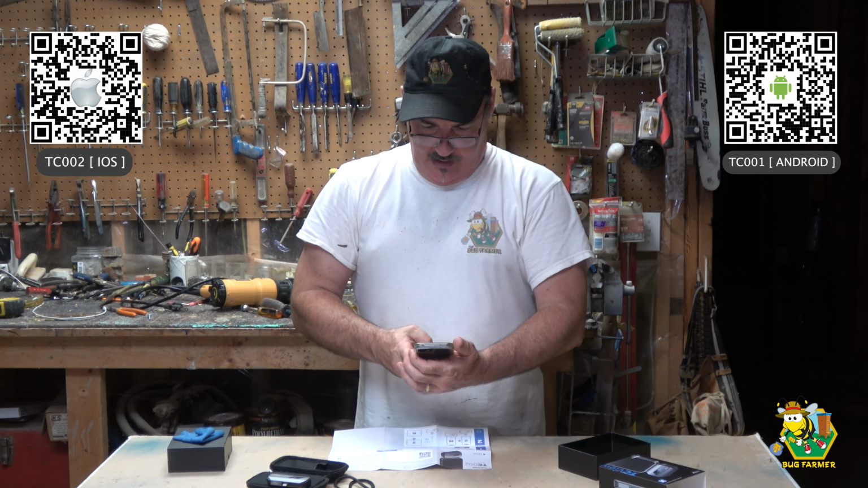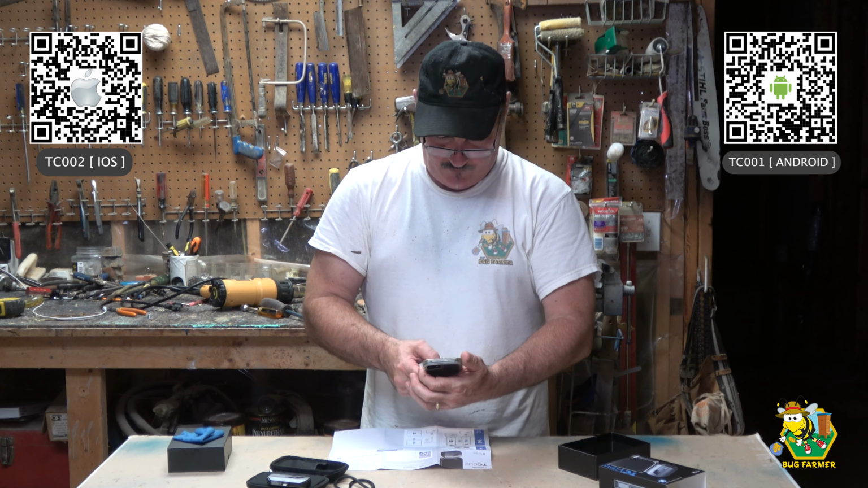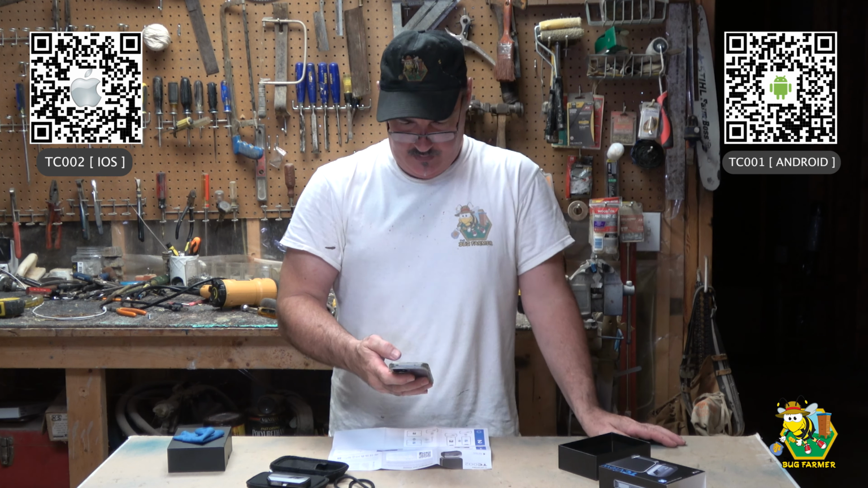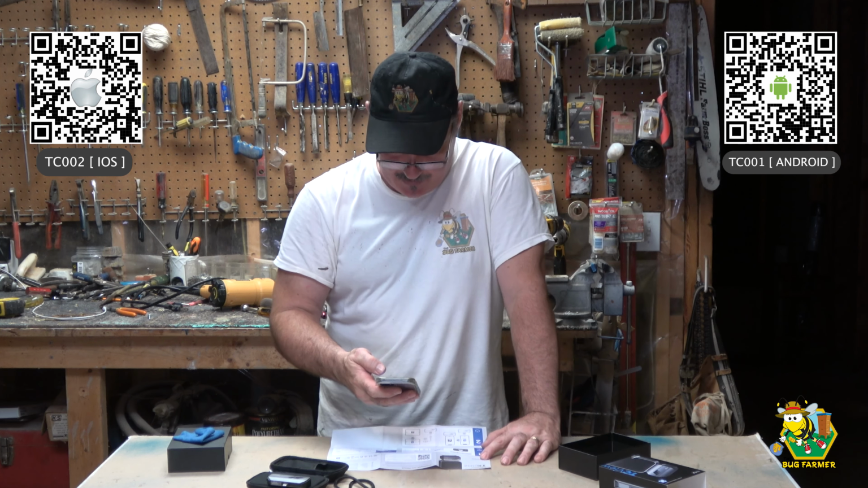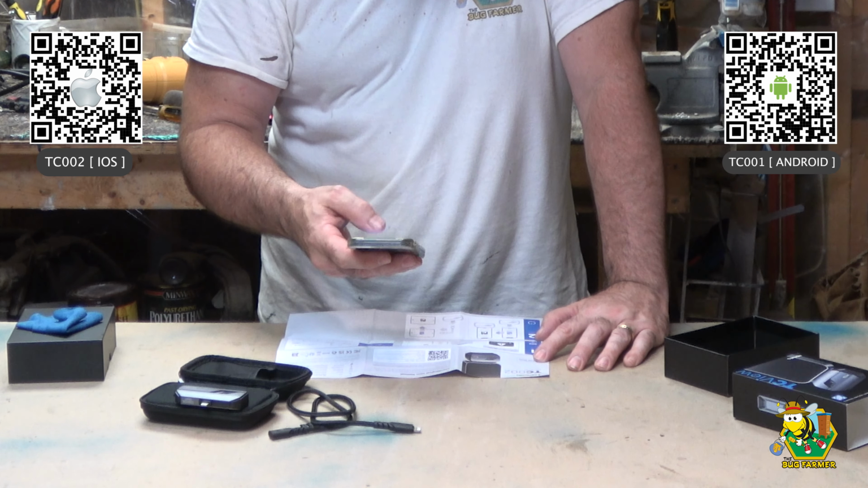All right, let's have a look. And let's go to the App Store and look for TC002. There it is. And my TopCon now. Well, I have a TOPDON. I don't have a TopCon. Well, I'm not sure what software I'm supposed to be using.